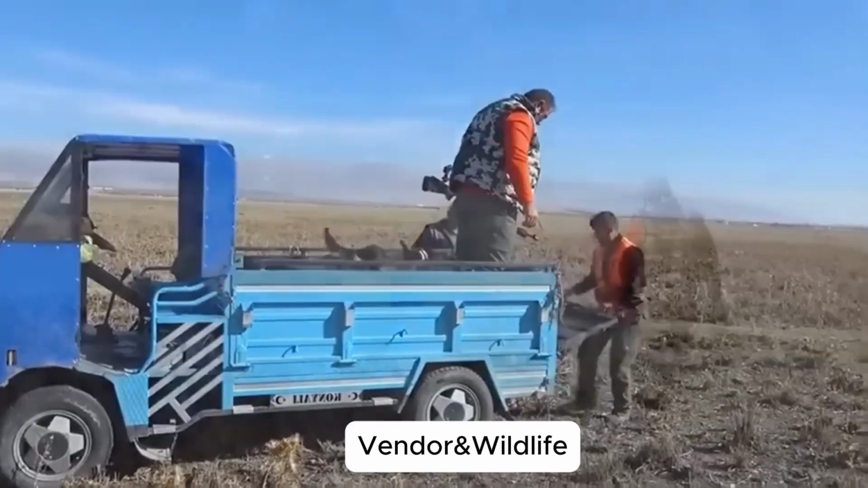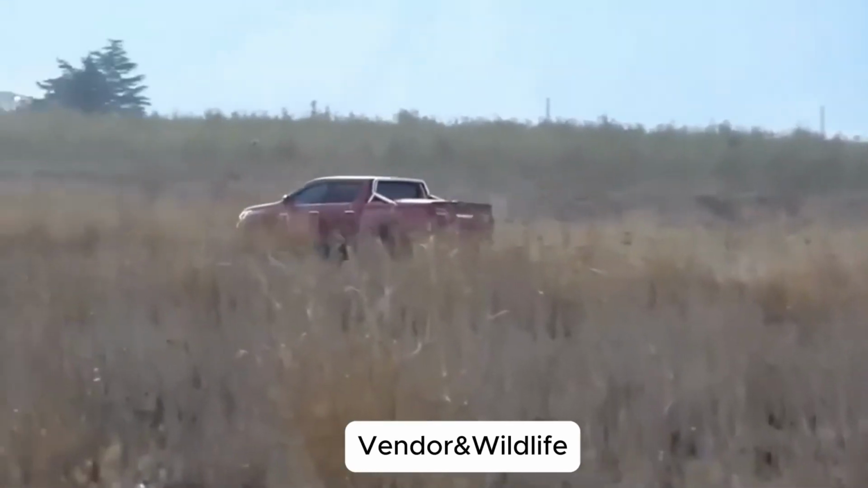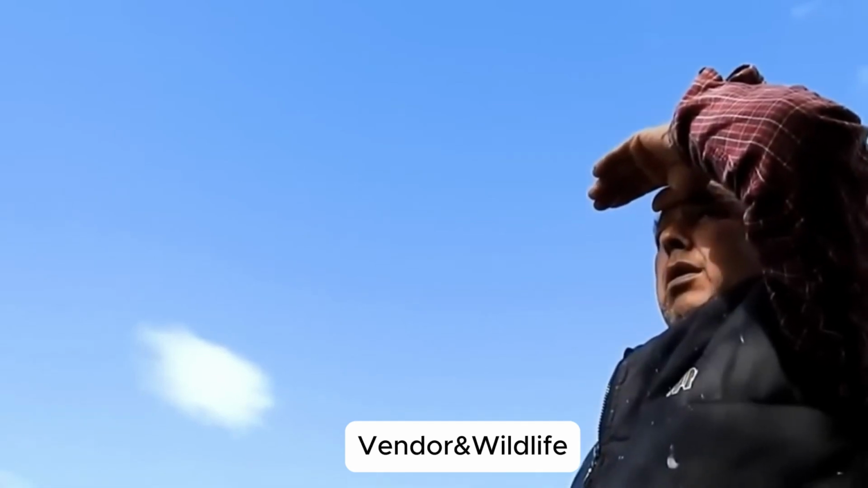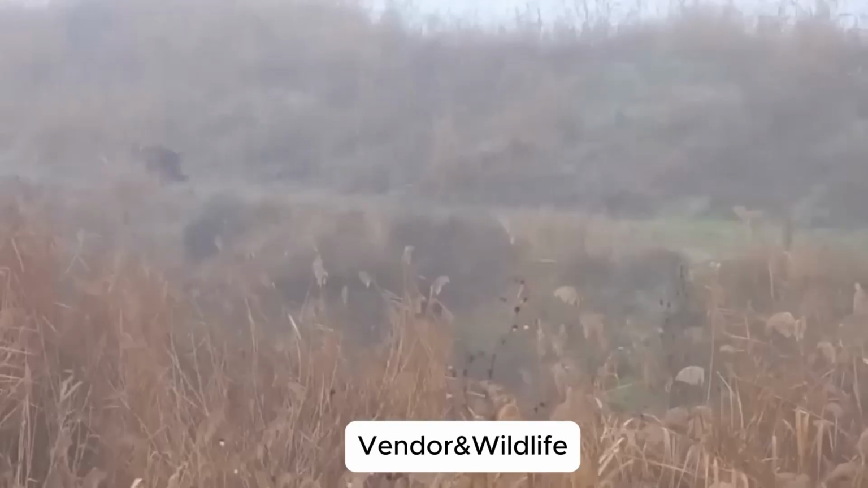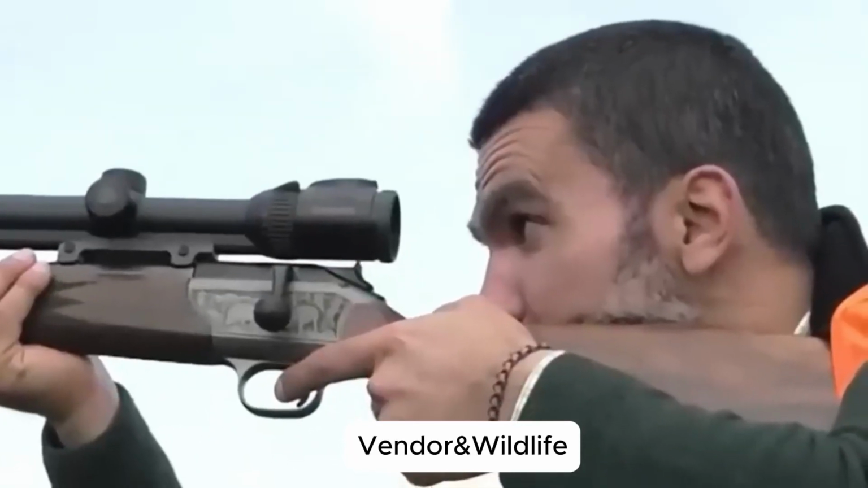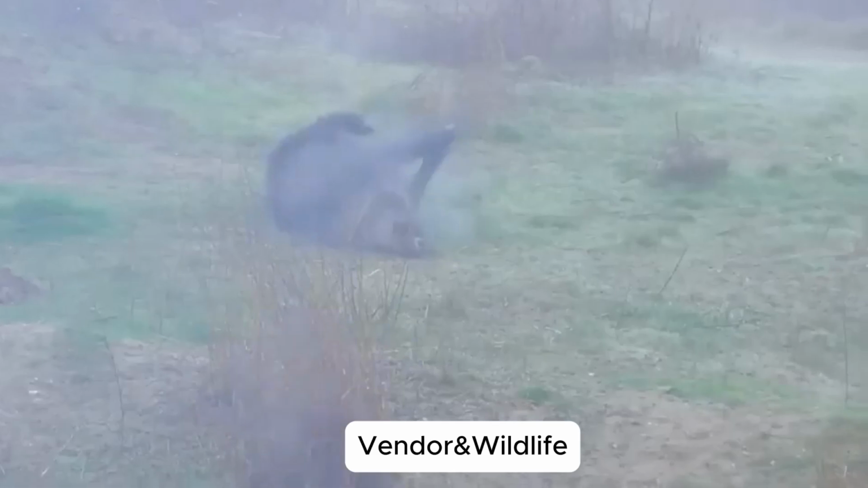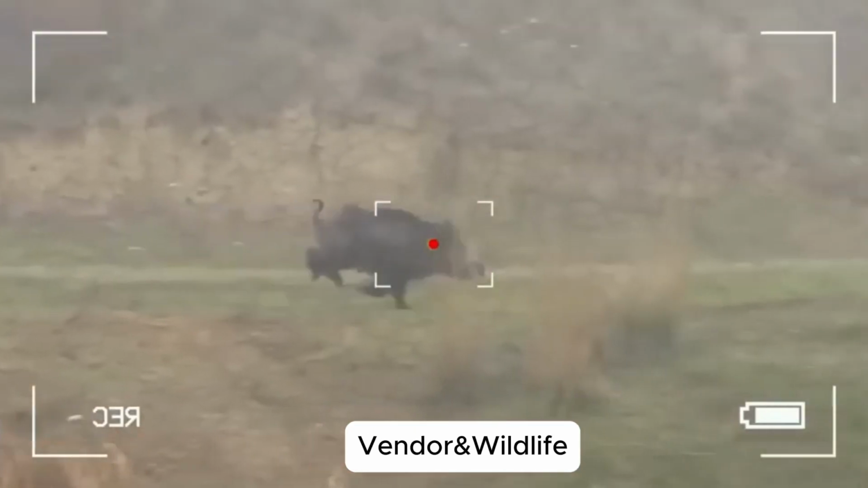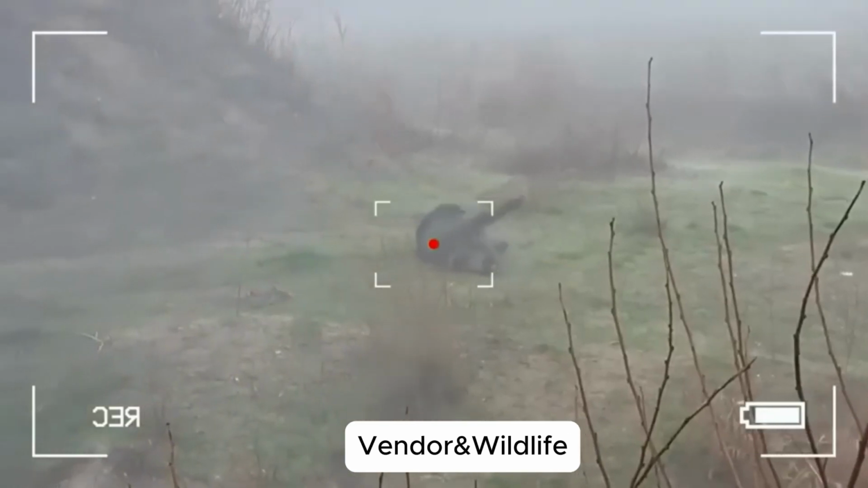Relentless. With tusks sharp enough to pierce bone and bodies weighing over 300 pounds, they are not just animals, they are a force of destruction. From the rolling fields of Arkansas, to the dragon-haunted islands of Indonesia, to the swamps of Texas and the farms of France, wild boars wage an endless war. They devour crops, bankrupt farmers, spread deadly diseases, and tear apart ecosystems. This is no ordinary hunt. This is survival.